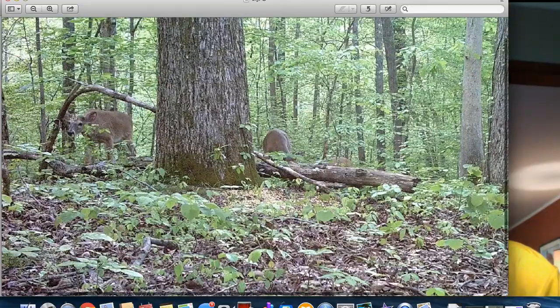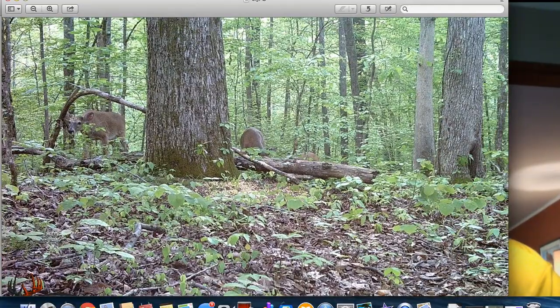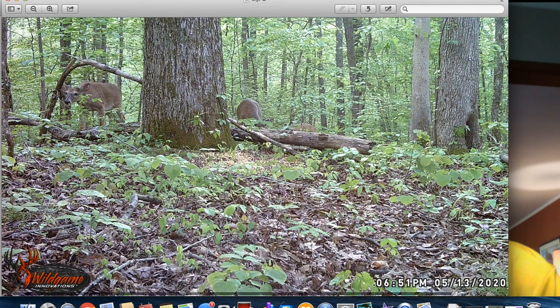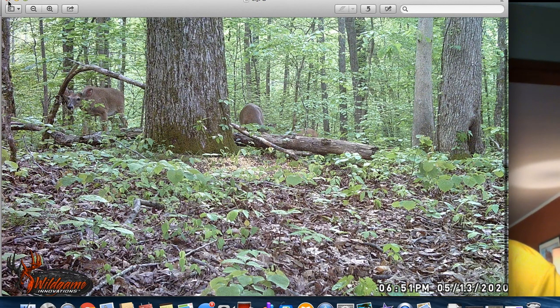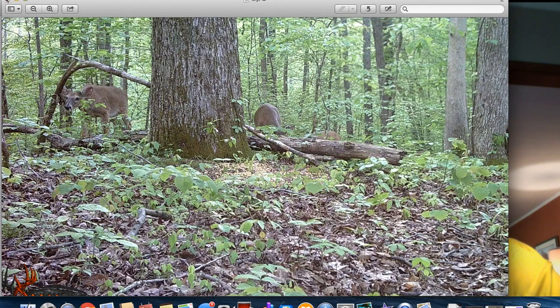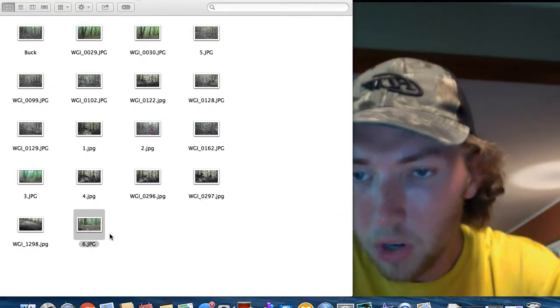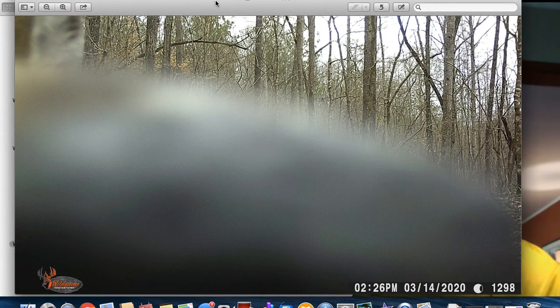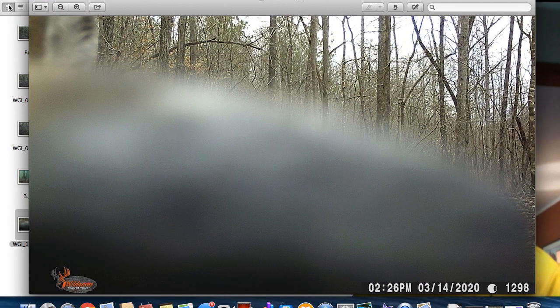But that one, I've moved that camera a little bit closer to where I think those bucks are bedding, and I'm really, really hopeful that I start getting some better pictures of this buck. And that was middle of May. So I can't wait to see what that one has grown to, if I can tell who he is. I'm assuming it's probably going to be the biggest deer on the camera. Okay. Any others? Oh, this was just a funny picture. We can pretend that's a buck, but just a nice nose.